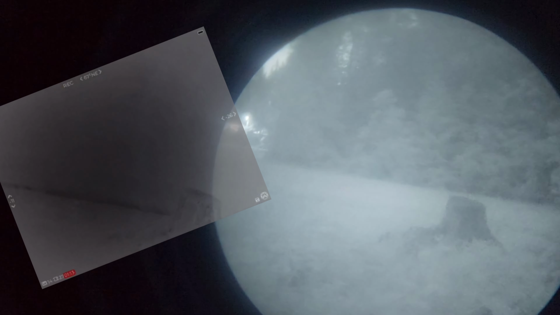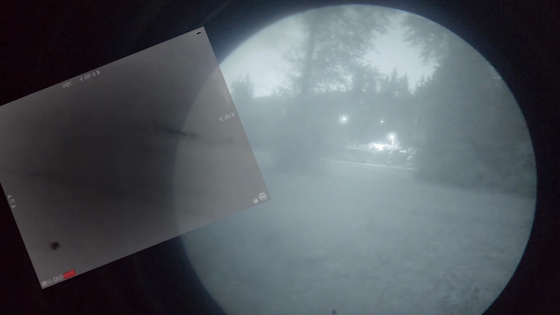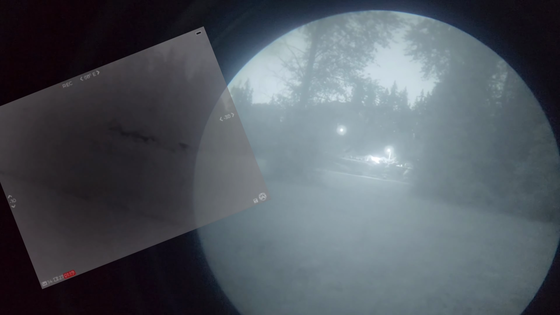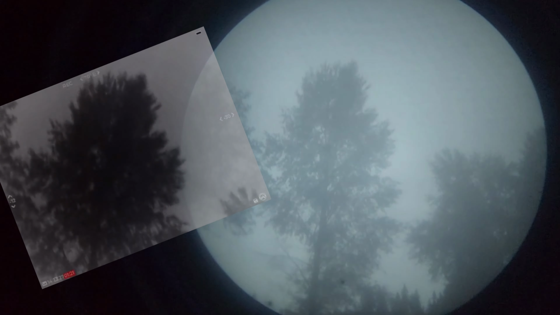So in order to record through my PVS14, I have to hold my phone directly behind it like a plebeian, and I didn't actually see this rabbit that was on the ground directly in front of me until I was editing at the end. Unfortunately for me, this is not the only time that one of these rabbits sneaks up on me by the end of the night.